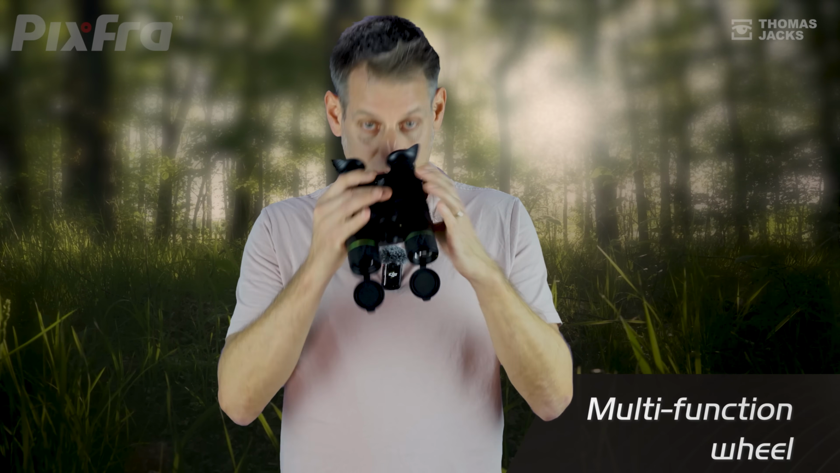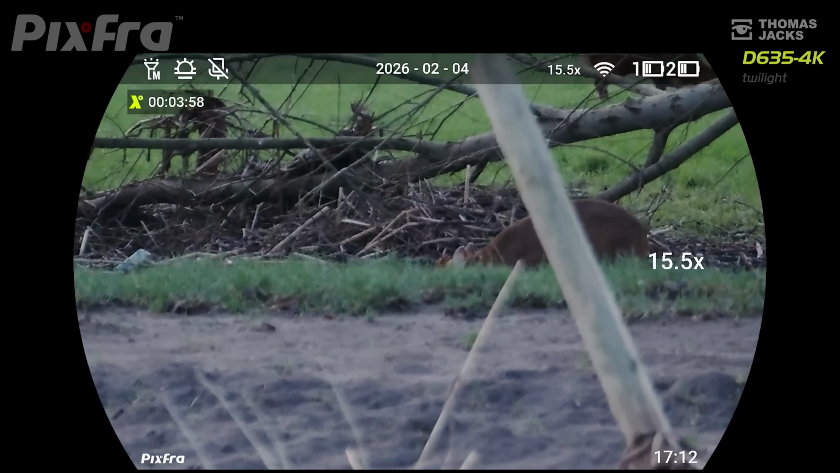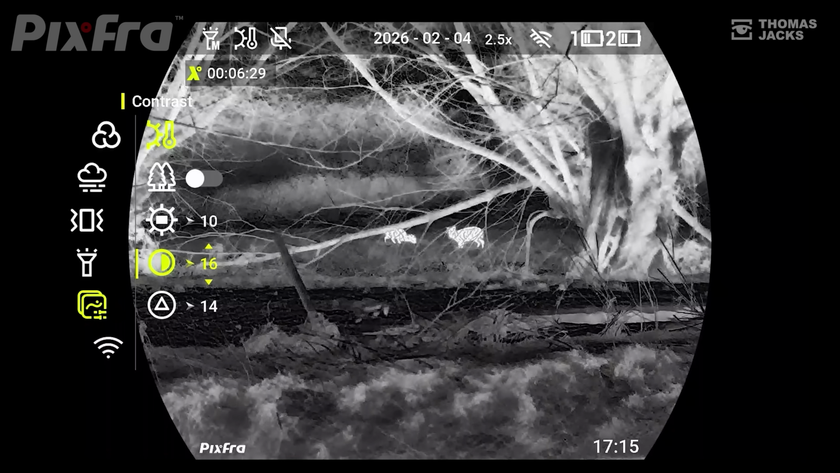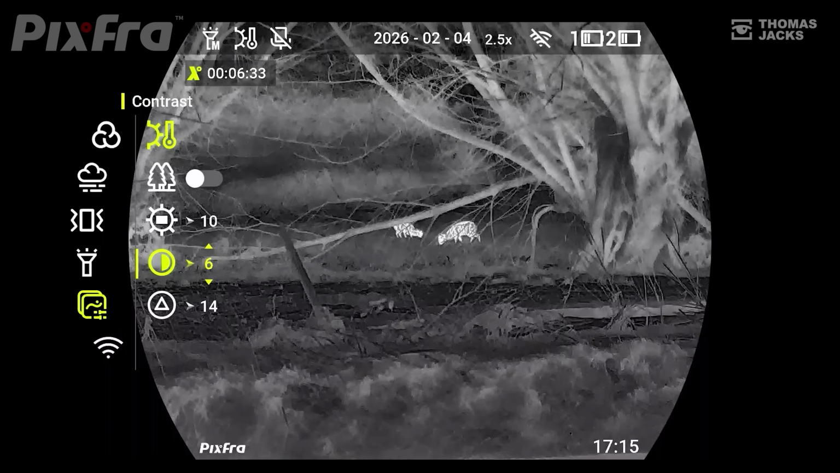This wheel, honestly, this wheel is epic. You can digitally zoom both the thermal and the digital channels, and it'll also access and control the entire menu with one finger. Imagine the difference that could make in the dark. It is just so much simpler.